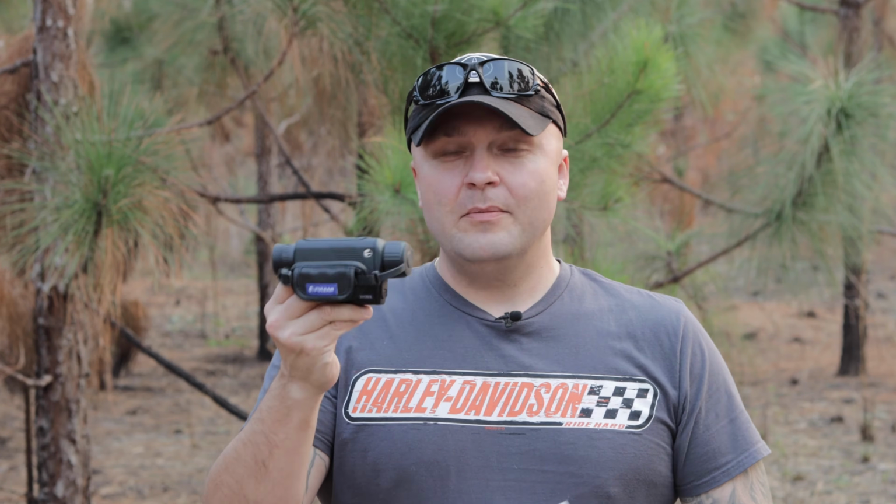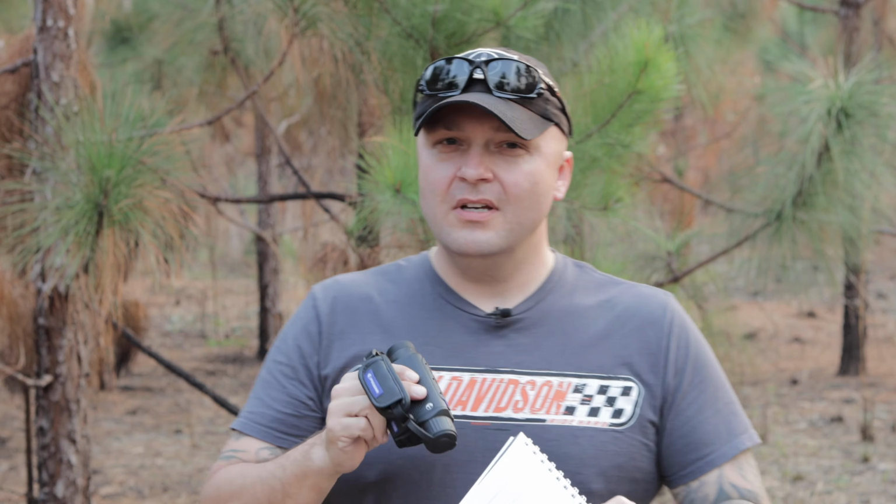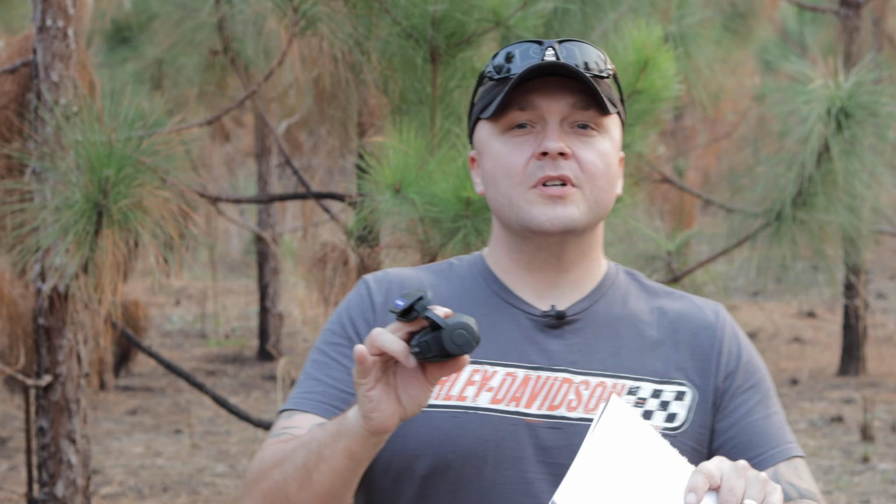And with these little tiny scanners, you're not going to be able to ID something way out past 500 yards. It's just not going to happen. Where this says it has a 1300 meter detection range, keep in mind that is just detection, not ID. I would say that I was having trouble IDing anything past 100 to 150 yards with this. Now that's just me. A more experienced hunter or a more experienced person behind this thermal could probably ID something a little further than that.